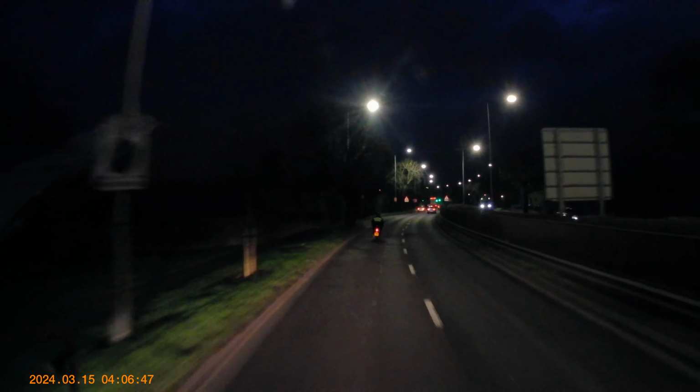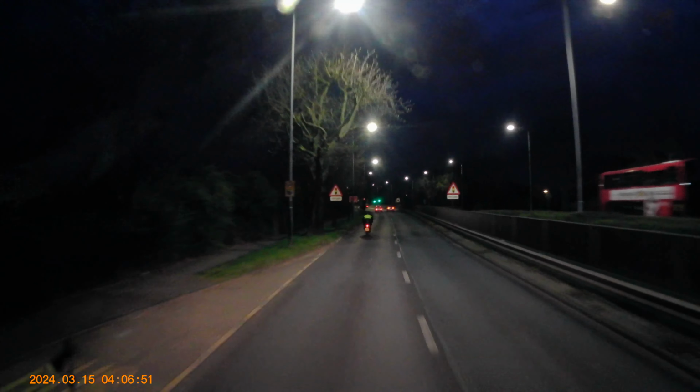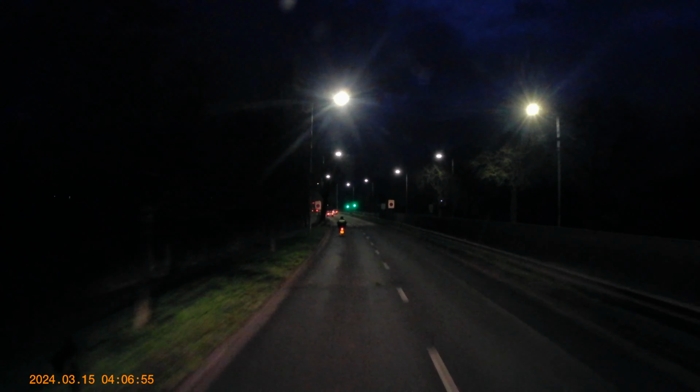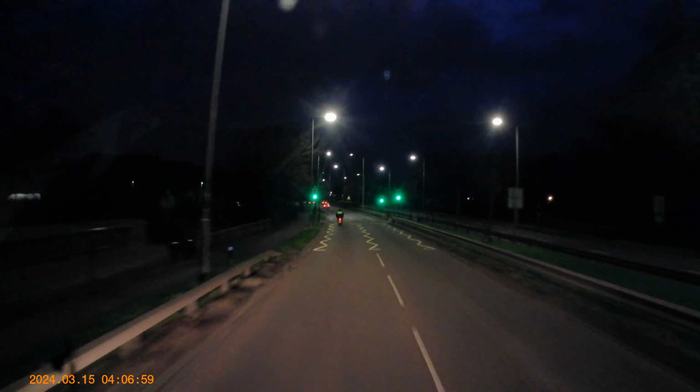Lots of low cloud around, some coastal, some hill fog, some outbreaks of rain. It's particularly heavy at the moment. Gradually clear through the day. It's generally going to stay quite cloudy. We could see some brighter spells perhaps develop a bit later on through the afternoon.